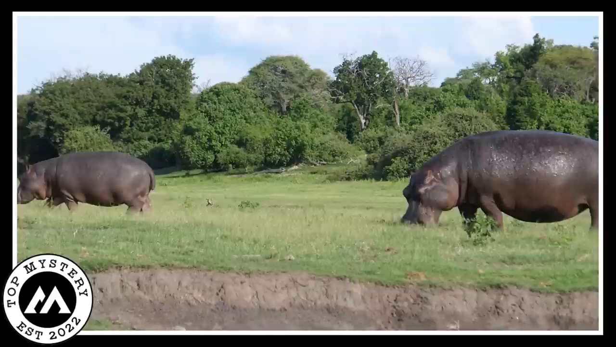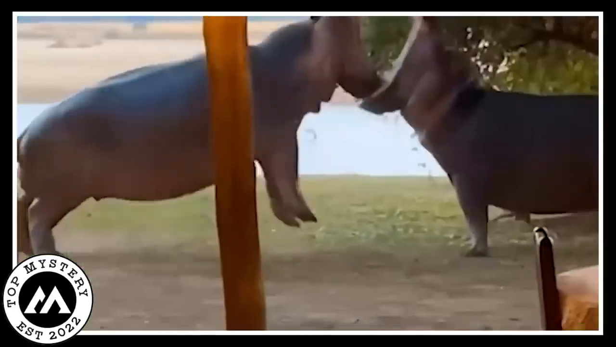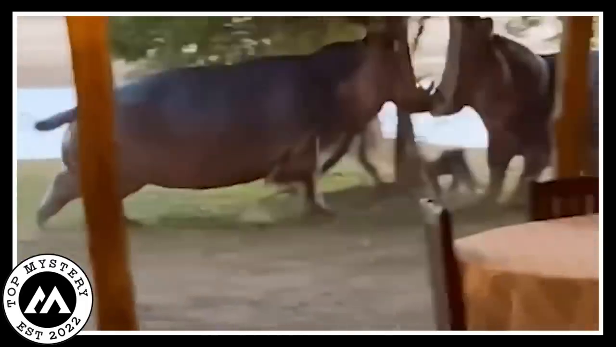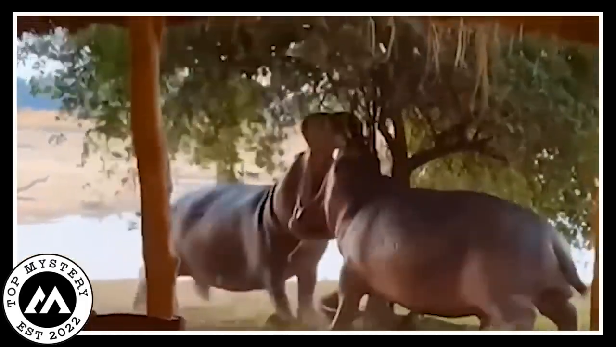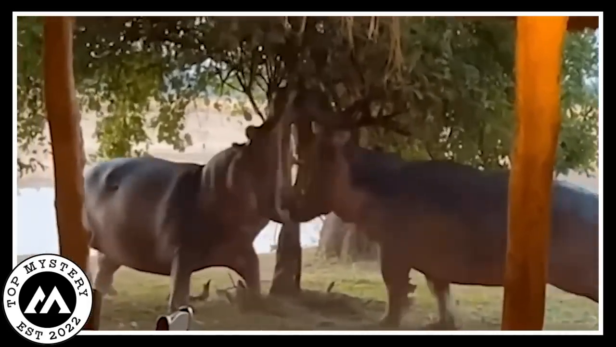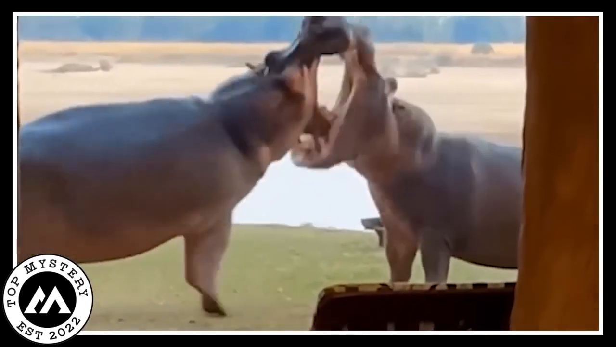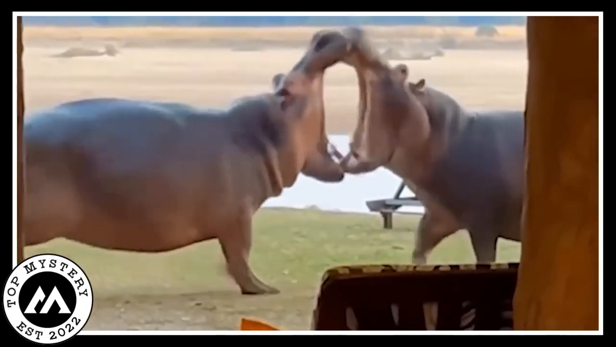A fierce battle. A quiet and peaceful place turned into a fierce battlefield, all thanks to two ginormous hippos fighting with each other with all their might. The video was recorded by one of the many spectators who were thrilled to witness such a dangerous sight. It all started with two colossal hippos attacking one another with their full might. Their jaws were wide open, pointed teeth colliding to break each other's jaw.